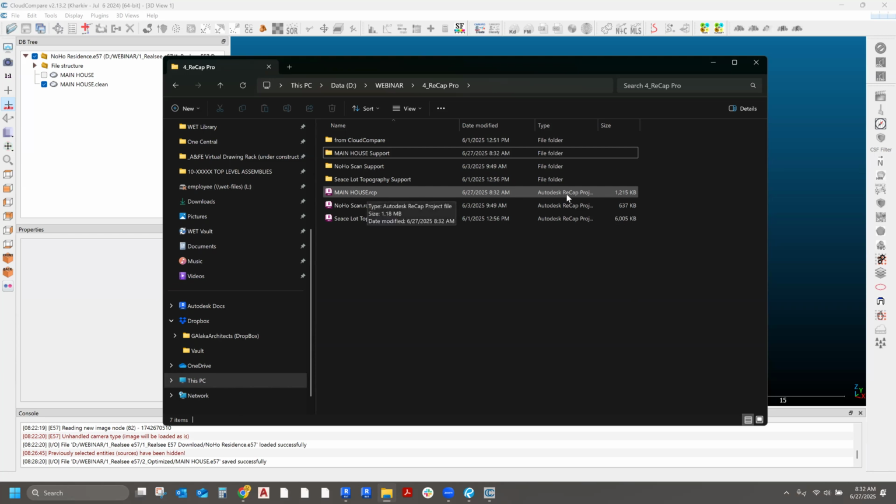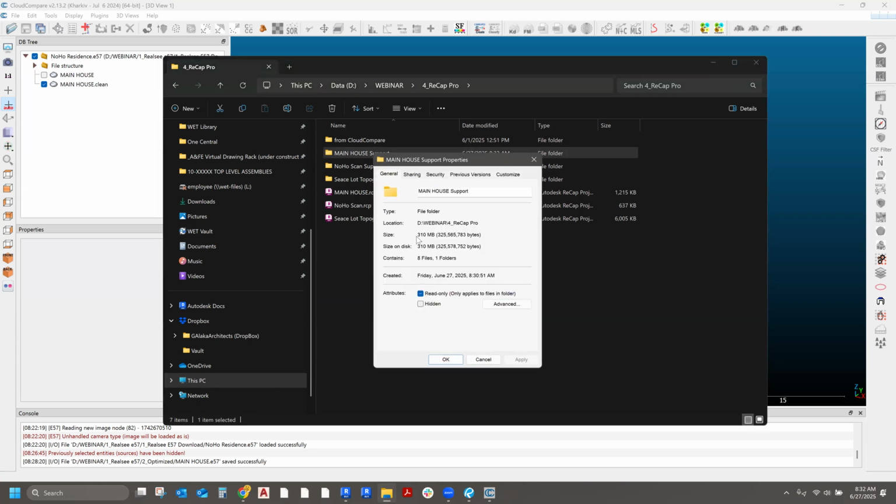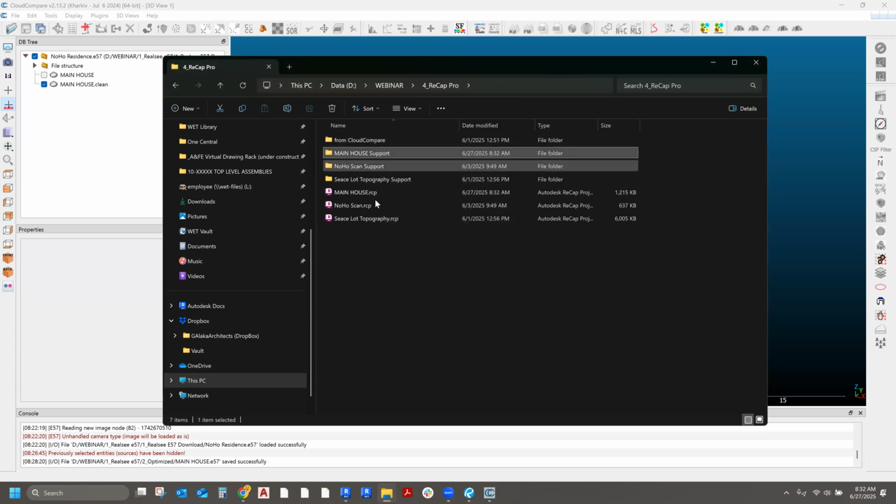The main house became 1.2 megabytes, and then the support file is 310 megabytes, but they kind of rely on each other. This is Revit's way of extremely optimizing that point cloud to make it into an even smaller file. So now we've turned almost a 3 gigabyte file into 1.2 megabytes. Okay, now we can go into Revit.